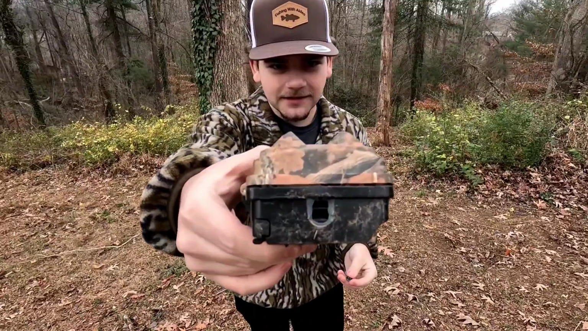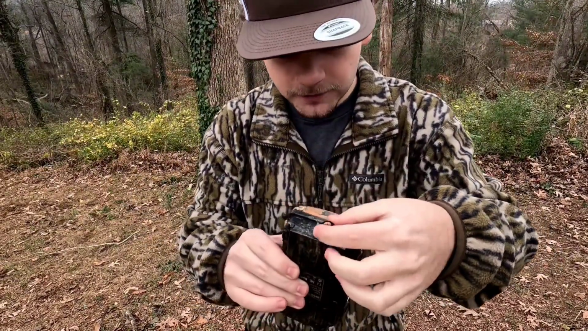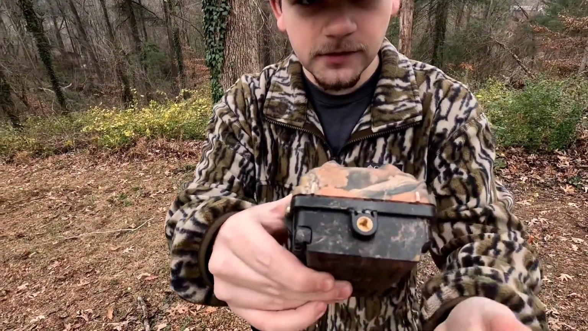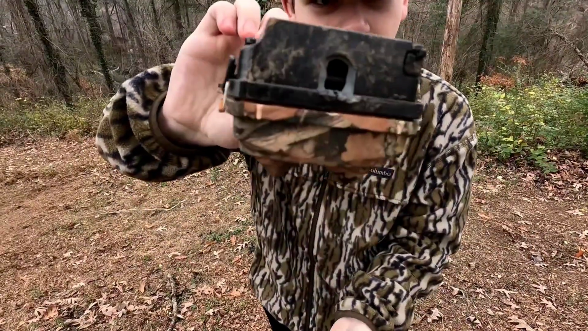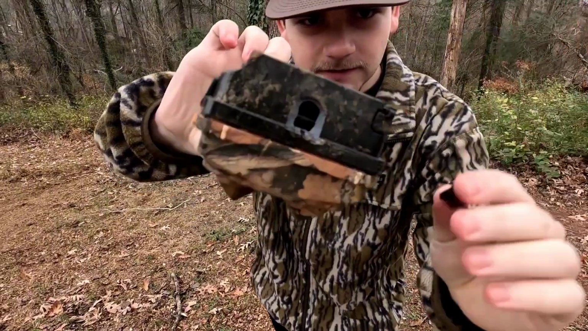Alright, so there's where they broke, and this is the little piece that they broke off. It's a little screw piece. It goes right there just like that. I don't even think super glue would fix it, because that's pretty much where it's held on with. So I'm probably gonna have to use a strap with this camera, because it doesn't have the back piece either. But I will try to super glue that back on, just to keep water out of it and stuff.